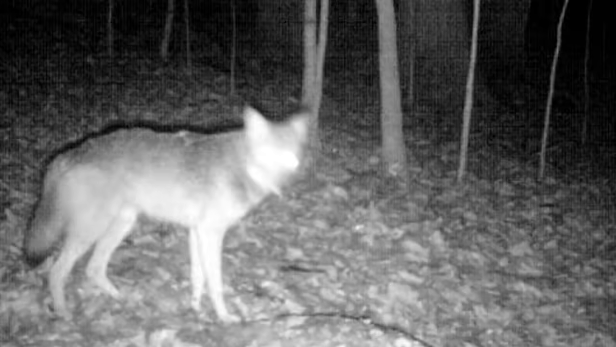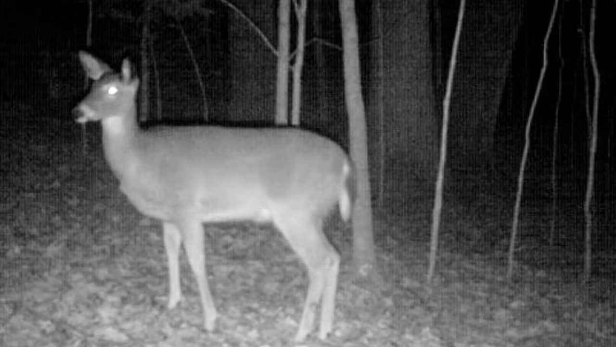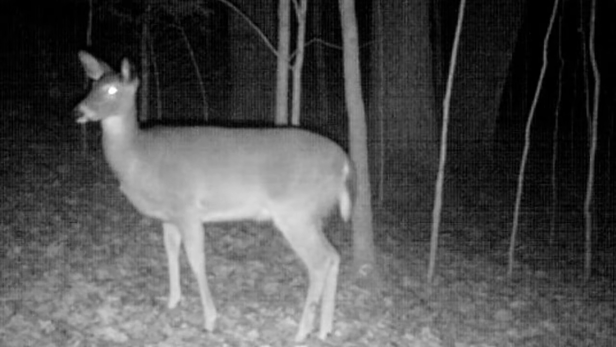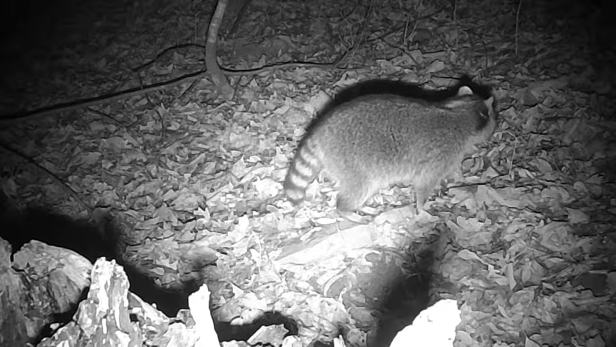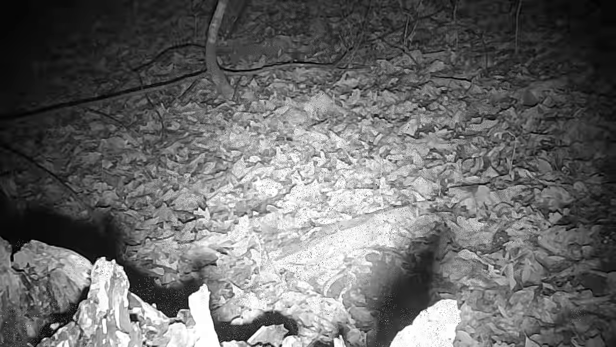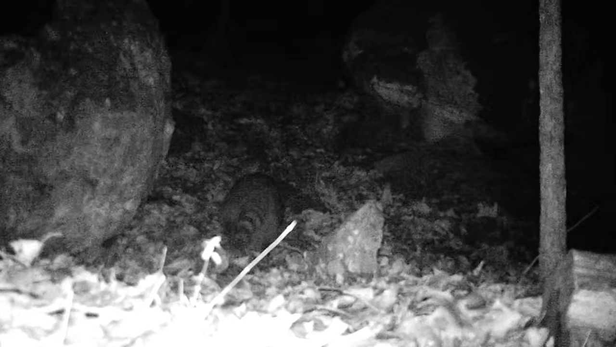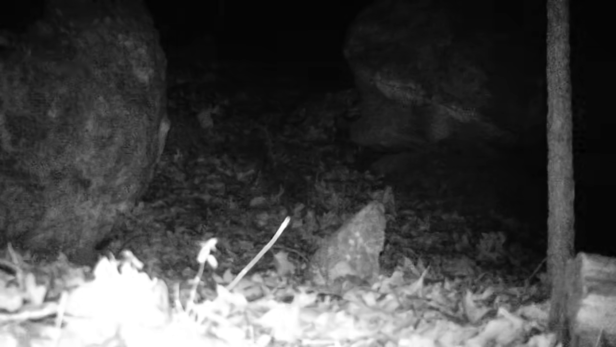Out the salt block, big old buck moving through. And so is an old coyote. They ain't far behind. And these deer's watching for them too. Down at the stump, all I got was a coon passing by this week. And at the cut, coon moving up the cut, a possum moving down. Looks like old corkscrew.